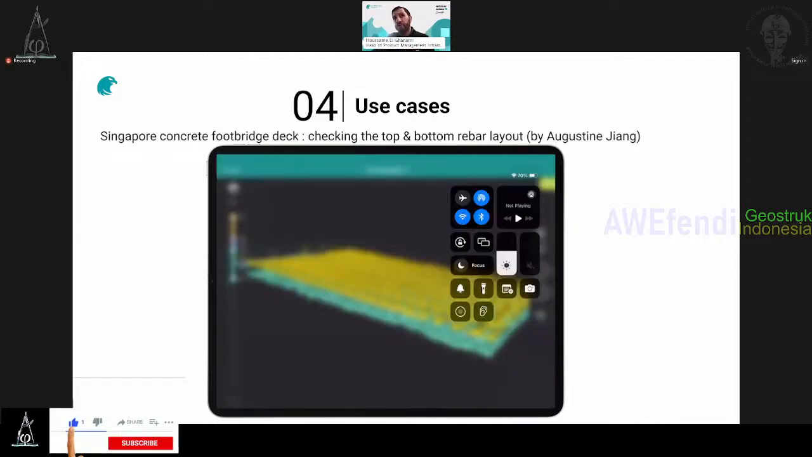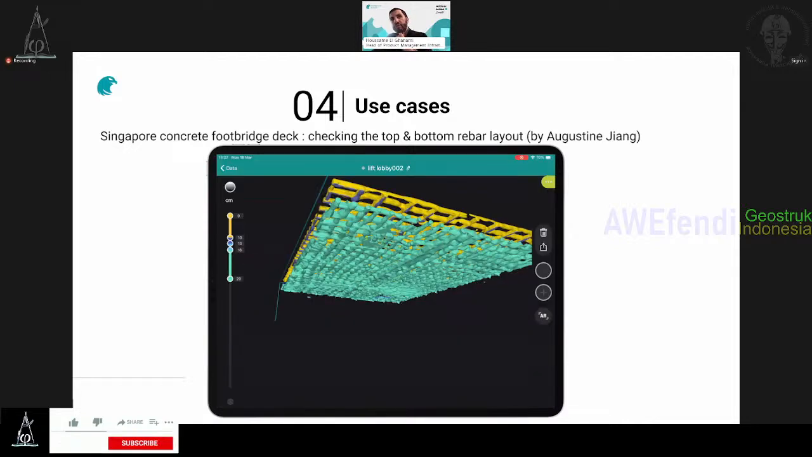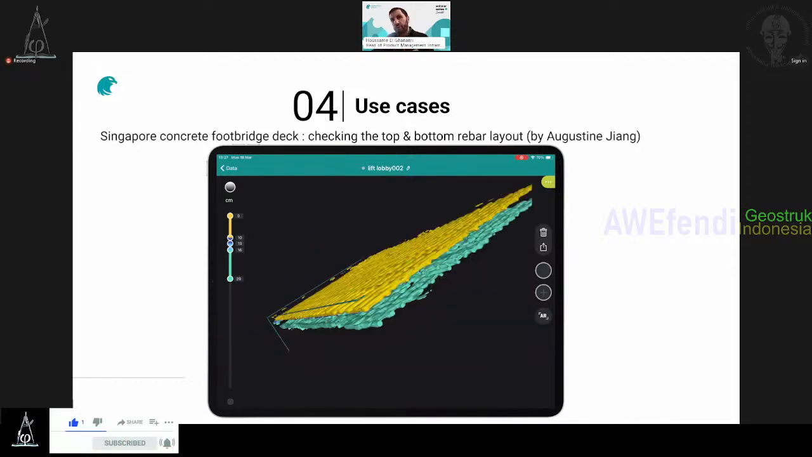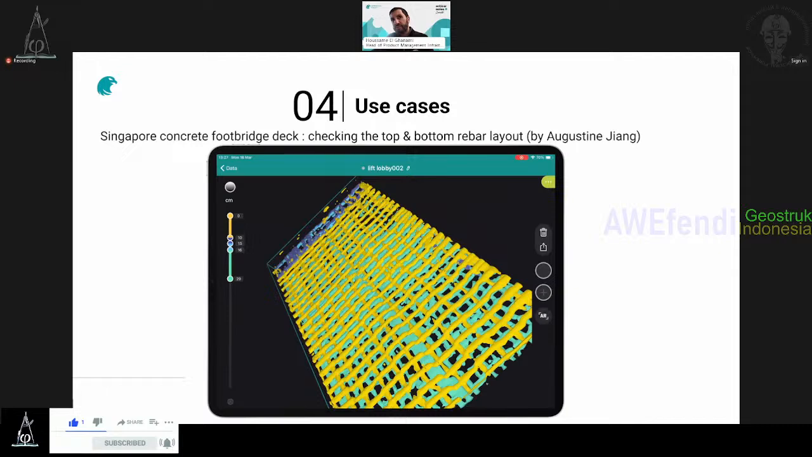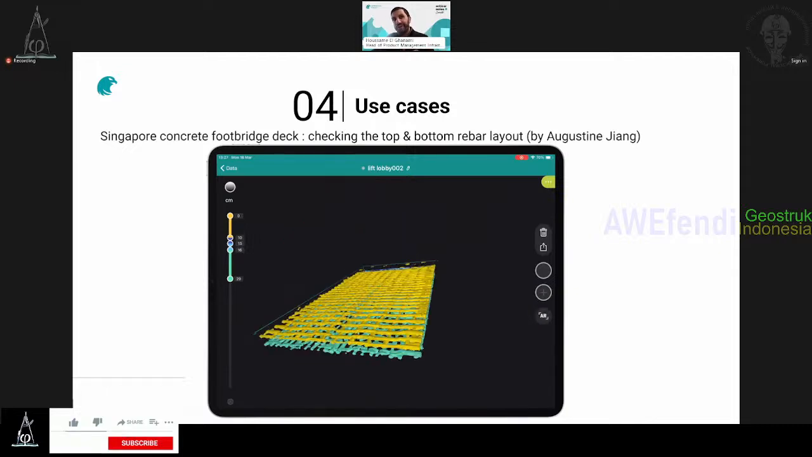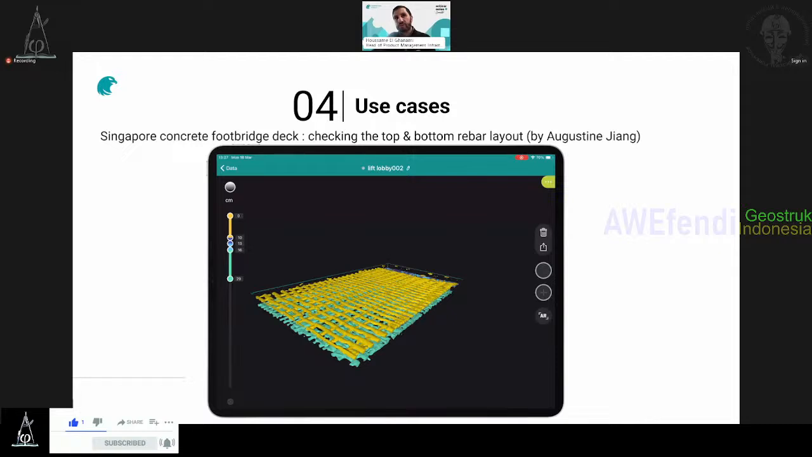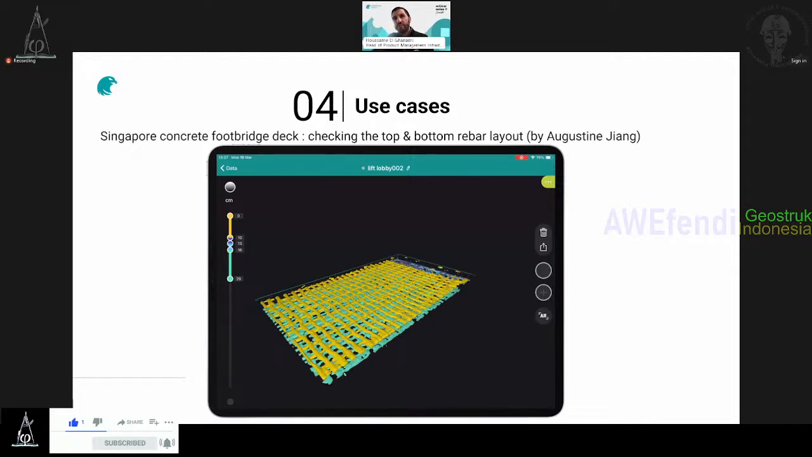Here, a 3D view, always cool to have in a structure assessment. This is an example in Singapore. It was a footbridge. They wanted to check if the 2 layers were homogeneous. No, the contractor did not cheat by removing some rebars. So that's an example if you want to play with the colors and see the 3D view.